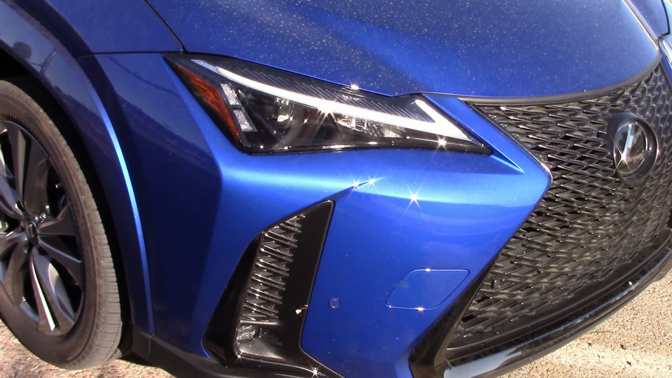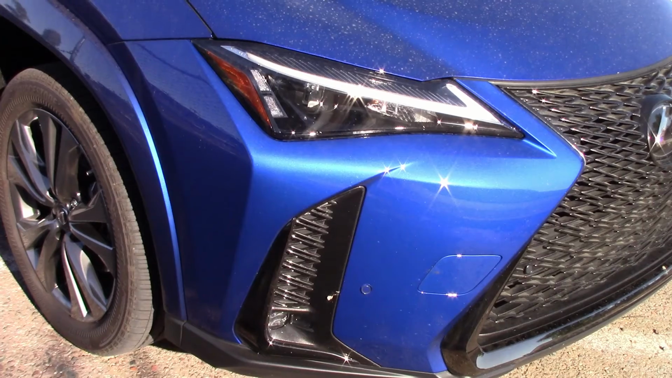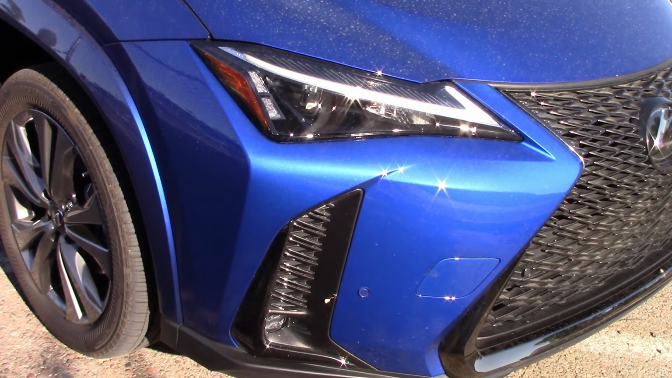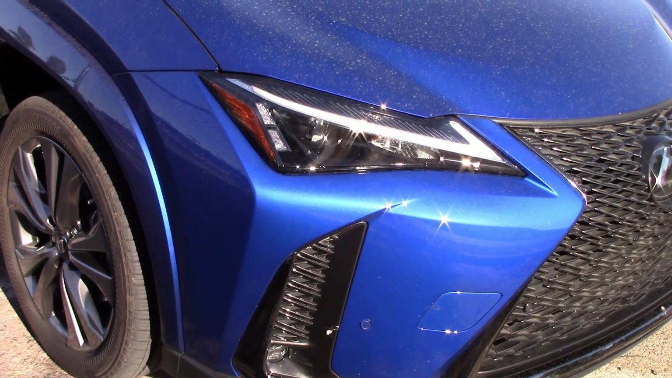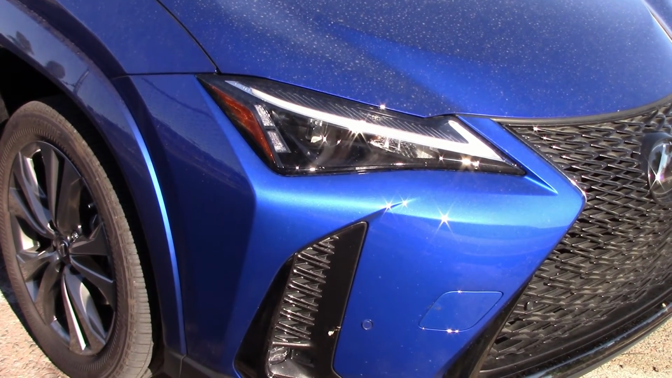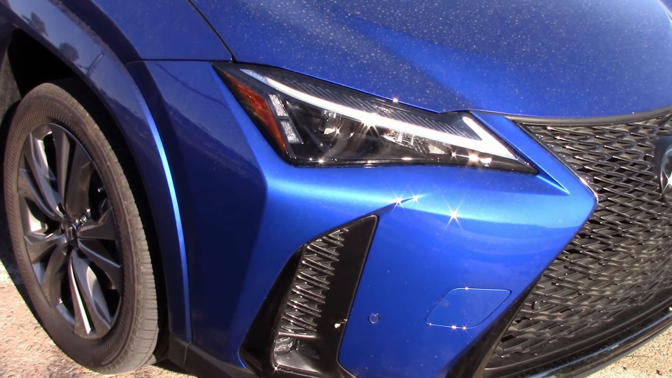As can be seen, I wasn't too pleased with the performance of these headlights on low beam. However, keep in mind the headlight system you get with the F-Sport package and the non-F-Sport are two different systems. Plus, there's another option, a triple beam headlight system for like $1,200. So we have two or three choices available to you, and they all perform differently.